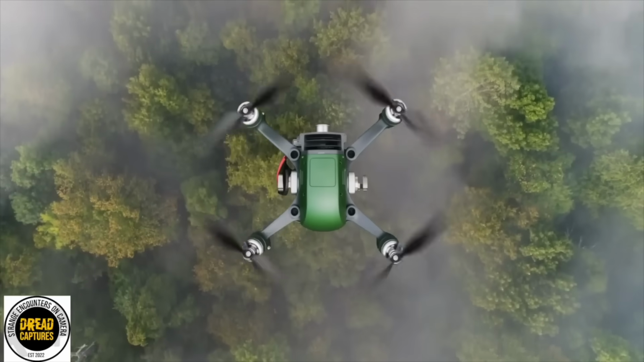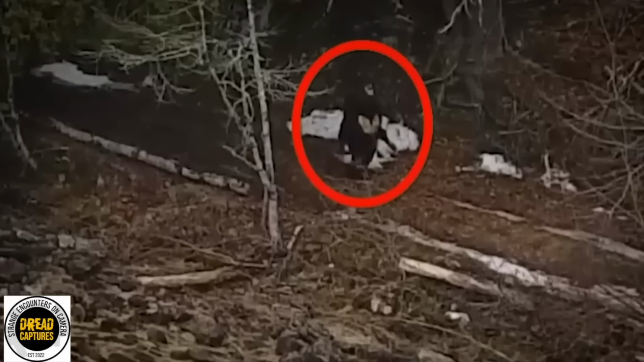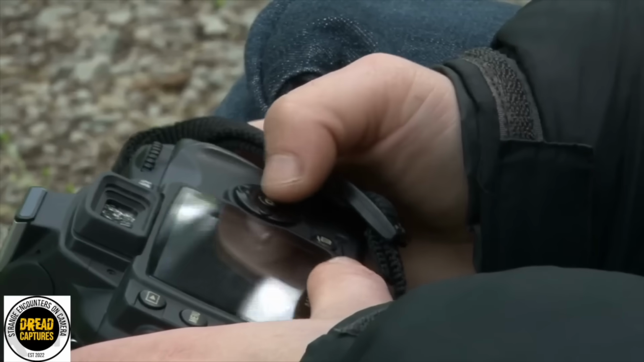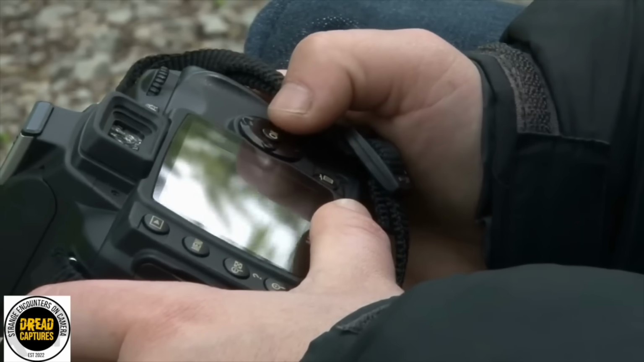This was a calm day of drone flying until this stepped out of the forest. A man in Maine was flying his drone over a remote lake hunting for a new fishing spot. He definitely wasn't hunting for this. That evening, while reviewing the footage, he spotted it. At the tree line, a tall, dark figure, up on 2 legs. To say he was shocked was an understatement.